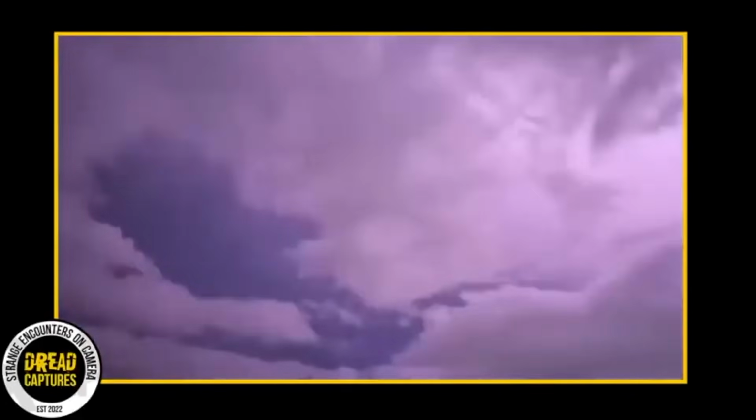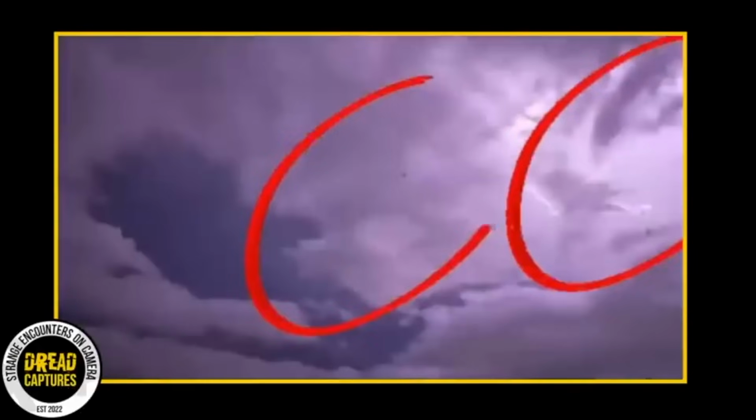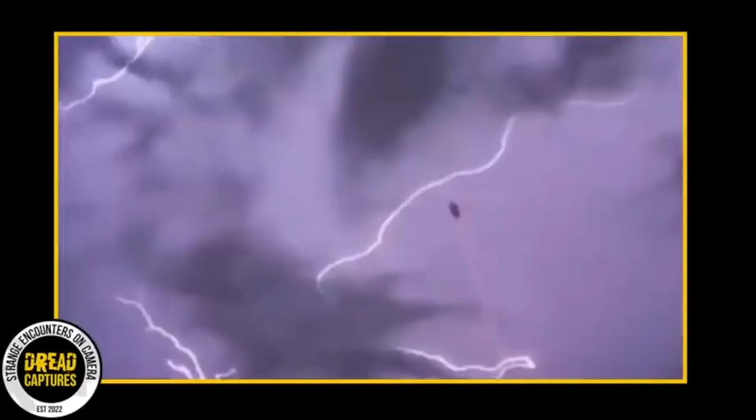Despite all the wild theories, no one's figured out what it was yet. Venezuelan authorities partnered with weather experts, and they are on the case. They are trying to make sense of that night's weirdness. Wow, that really is a crazy video. I don't know. I have so many questions about space, so I wouldn't even know where to begin. What do you guys think?